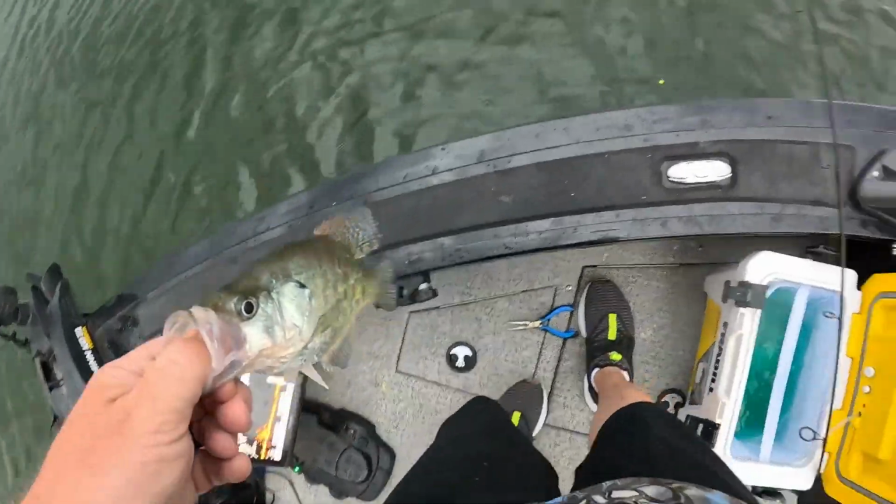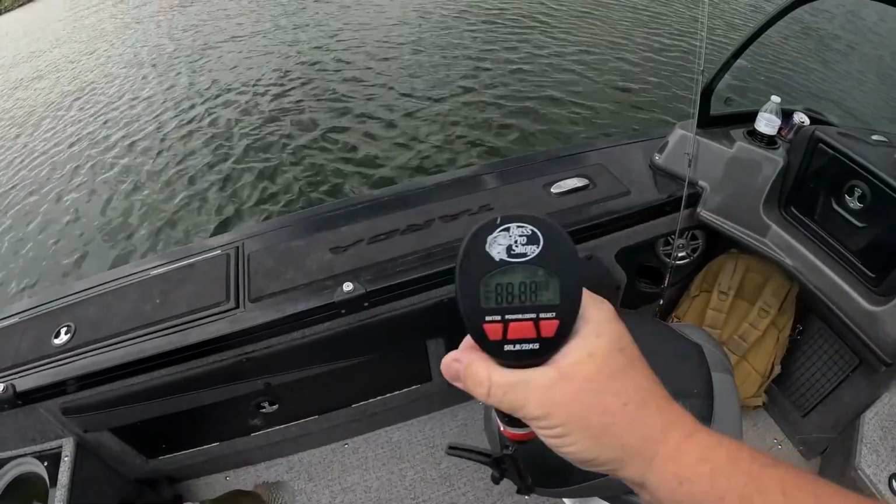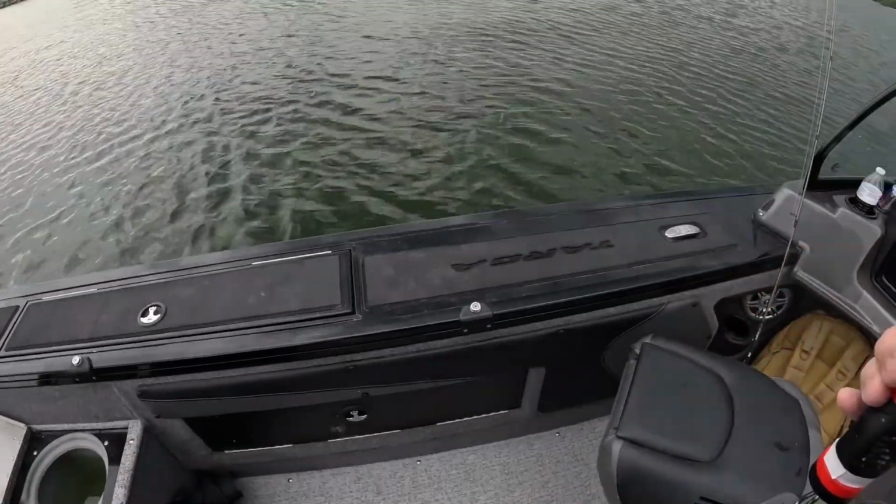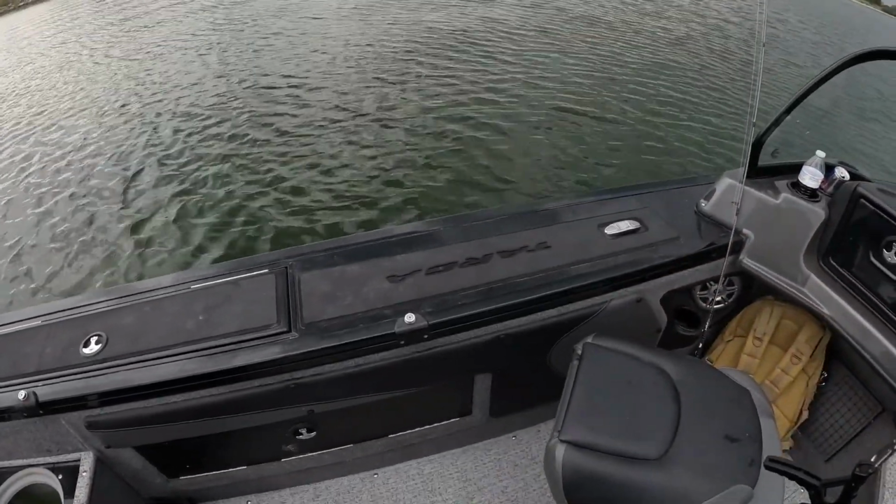Finally got a decent fish. A little over 10. Give me 30 minutes to let this scale fire up, I guess. It's insane that it takes this long, dude. Agreed? It's kind of wild. Takes long what? This scale to turn on. Oh. It's weird.